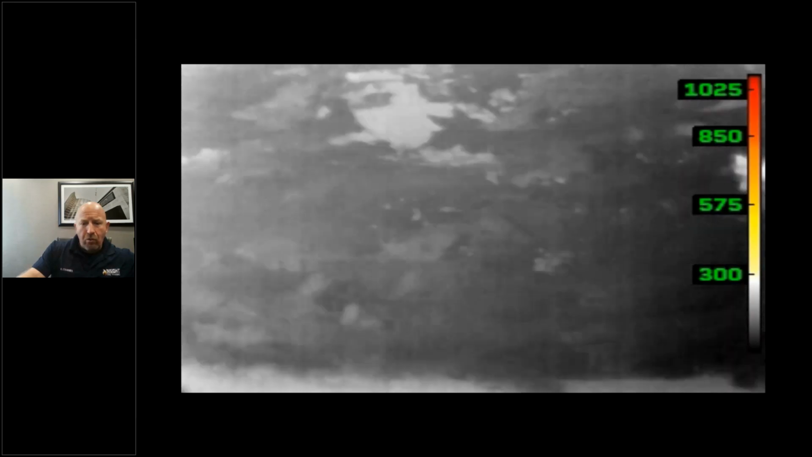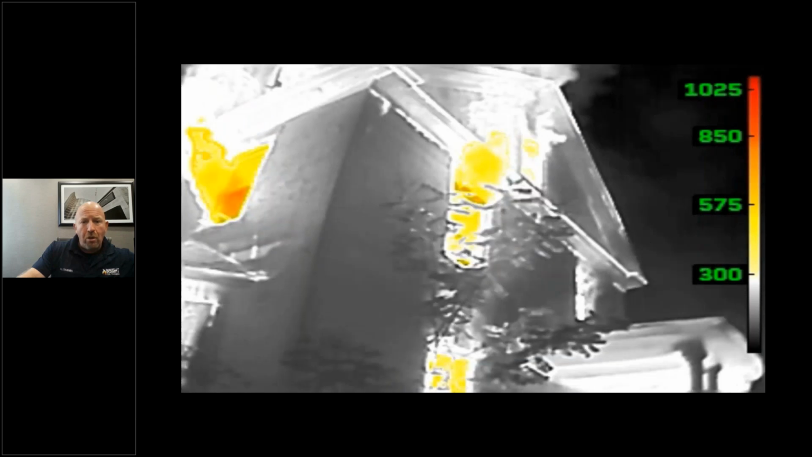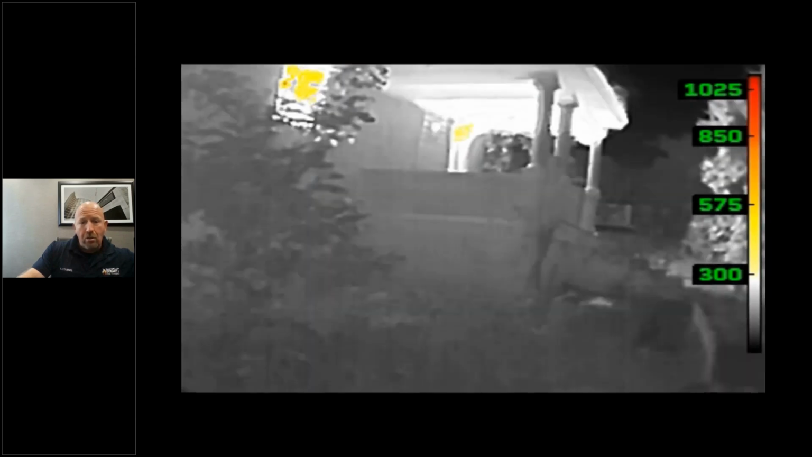As we walk around, you'll see more heat. As we start to transfer, looking from low to high, he'll look up. Notice there's no delay with mixed gain mode. He's seeing a large amount of heat pushing to the Charlie side.